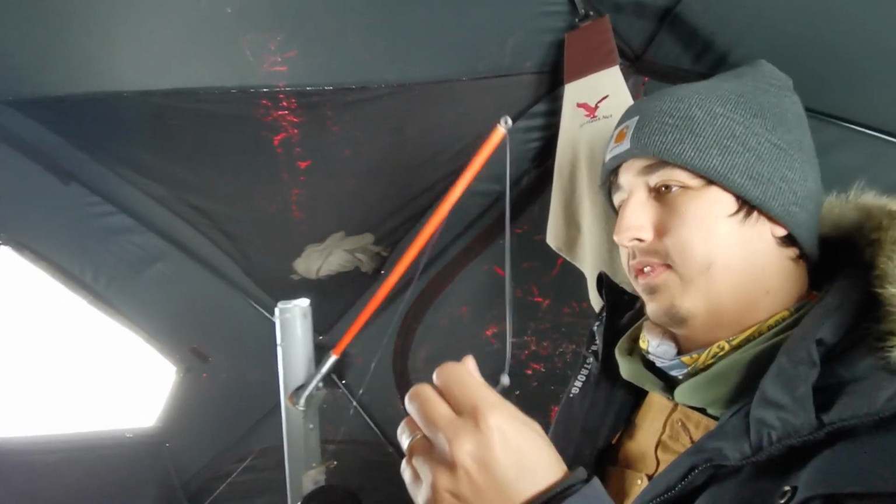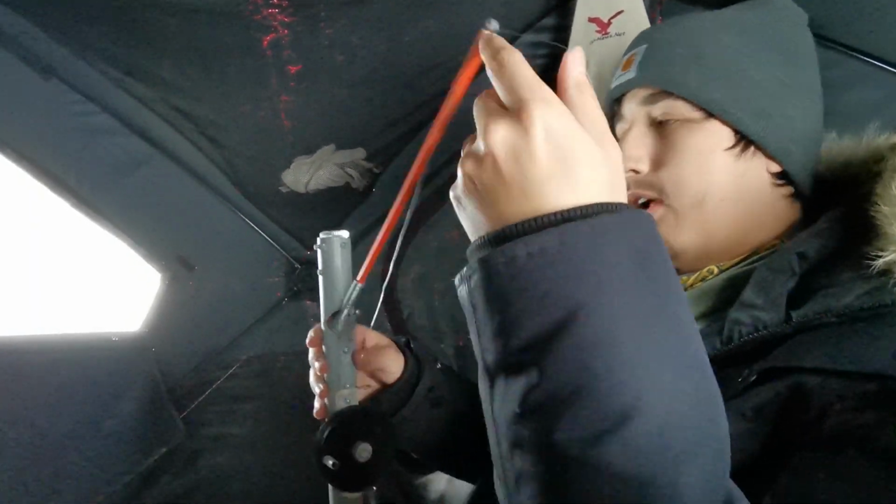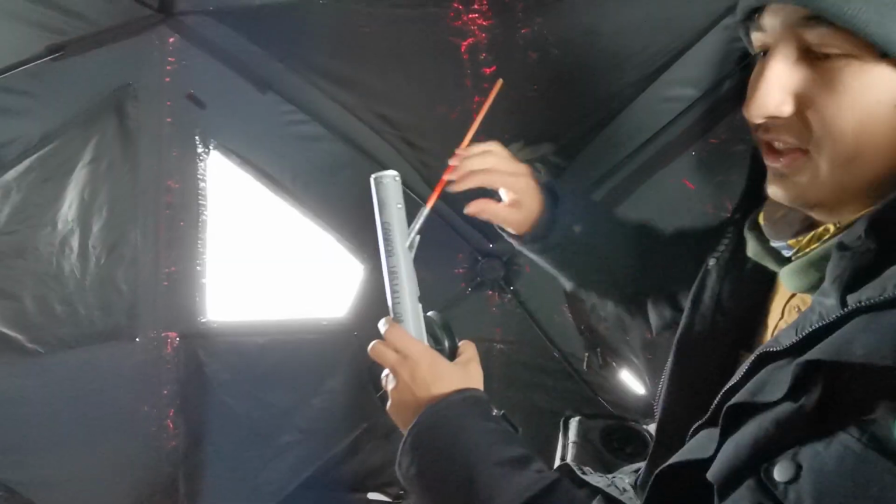Awesome little tip-up. I really like these things. They're really compact. They have caught a lot of fish. So I'm gonna go set this one up. I have another one, I think. So this is the other one.